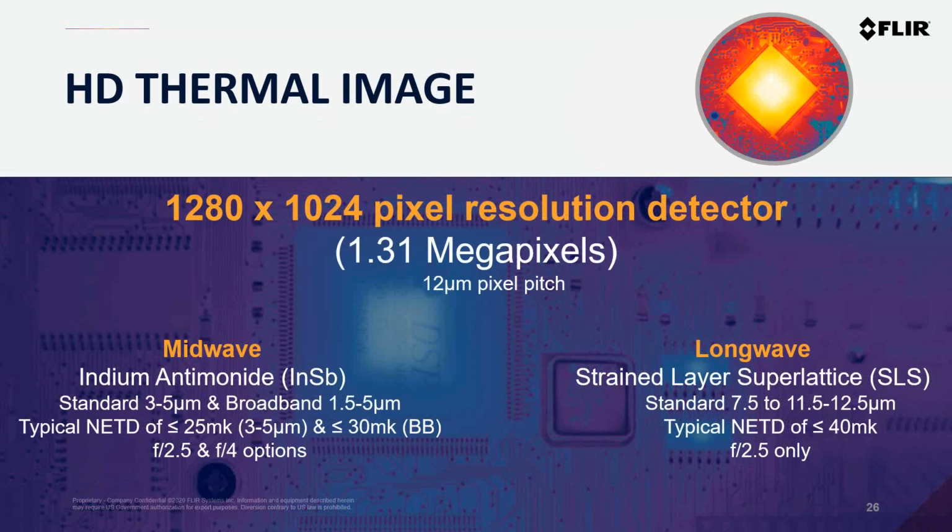These mid-wave detectors provide great thermal sensitivity with NEDTs of less than 30 millikelvin. For the long wave camera versions, we're actually using the strain layer superlattice detector material that has a spectral response of 7.5 to roughly 12 microns. This highly sensitive detector material really offers dramatically better uniformity and stability through cool down cycles when you compare it to more of the legacy long wave MCT cameras.